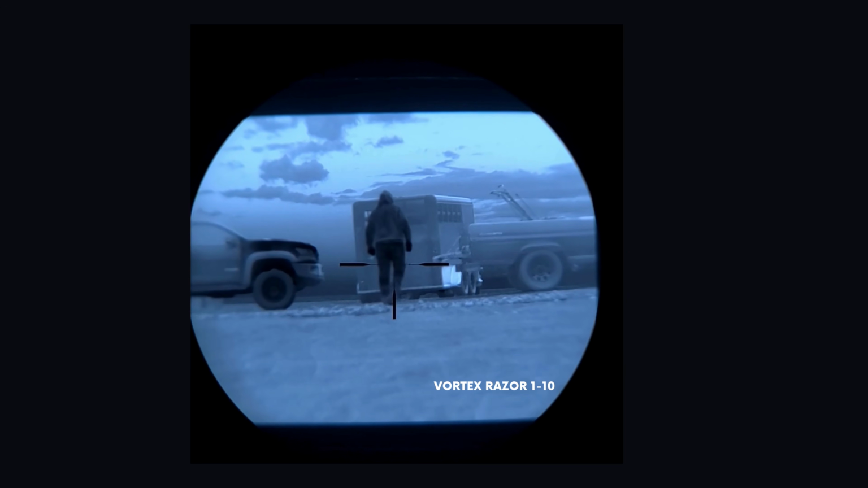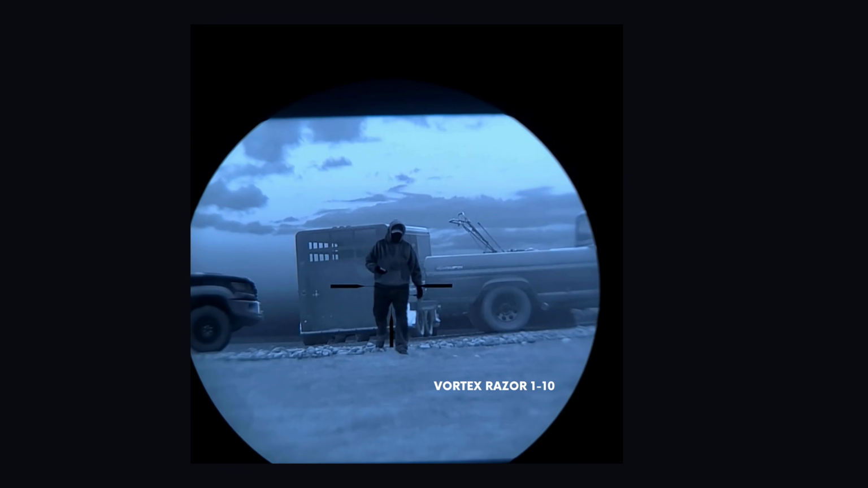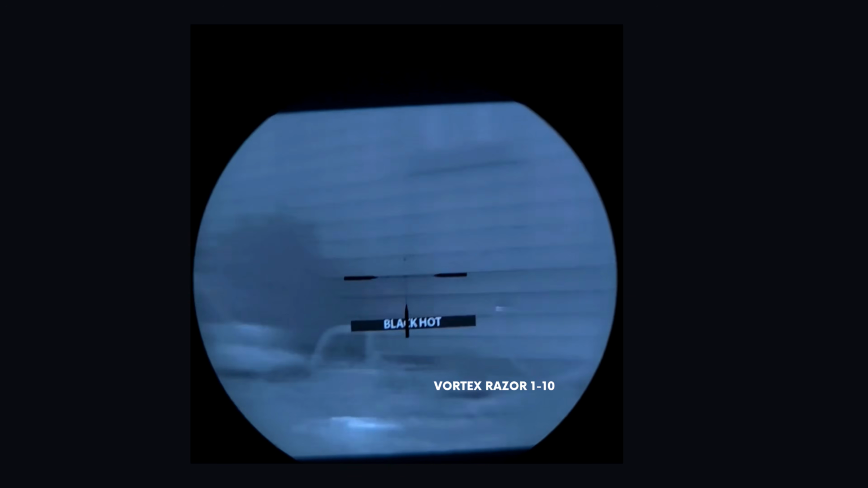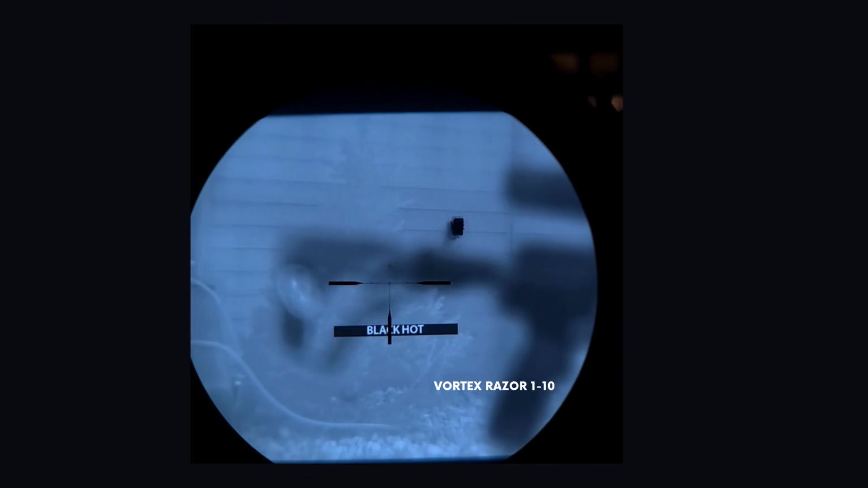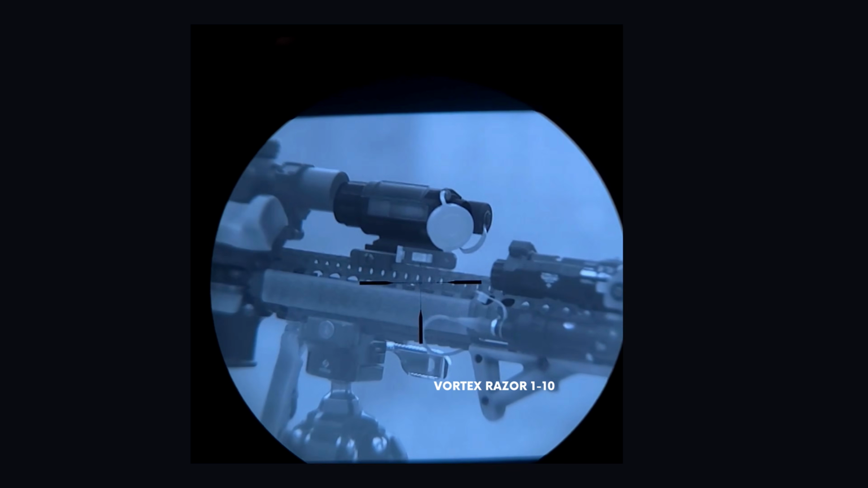We'll take a look at my buddy walking around being my thermal model. Zoom in a little bit more. As you can see, the image does start to degrade, but it's still quite usable. Going through some of the color palettes here. I'm personally a fan of Black Hot. Black Hot gives a more photorealistic image, and that's how I'm mostly determining how good the image quality and the image processing on a thermal like this is.